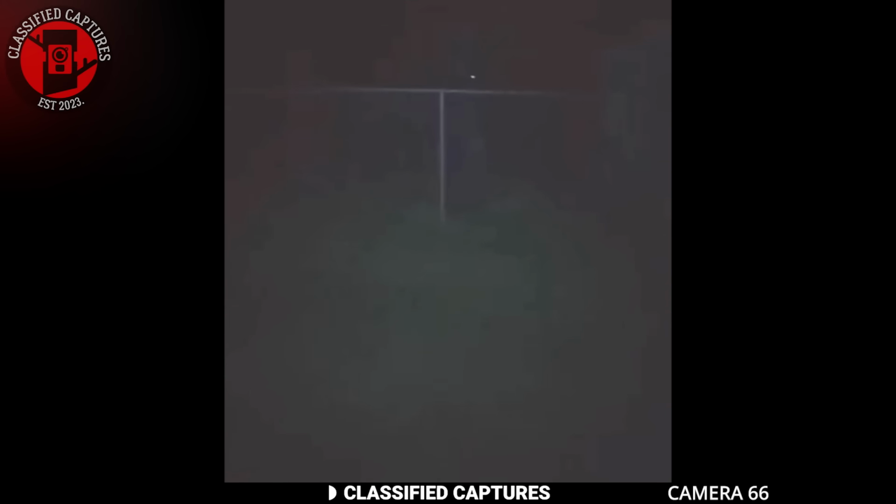A strange glowing orb was hovering above the metal fence. It wasn't a light from a street lamp or a reflection. This was something else entirely. She hurried back inside to grab a flashlight, but by the time she returned, the orb had vanished. Would you be able to stay in a house with something like that happening?